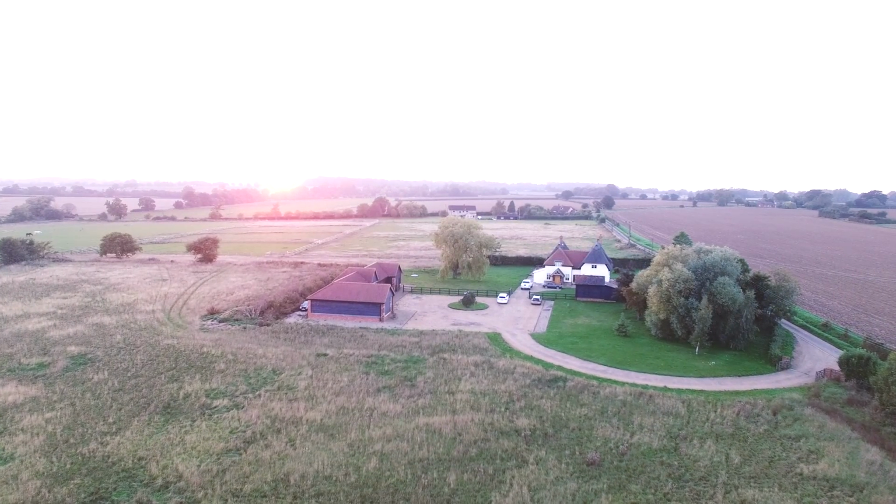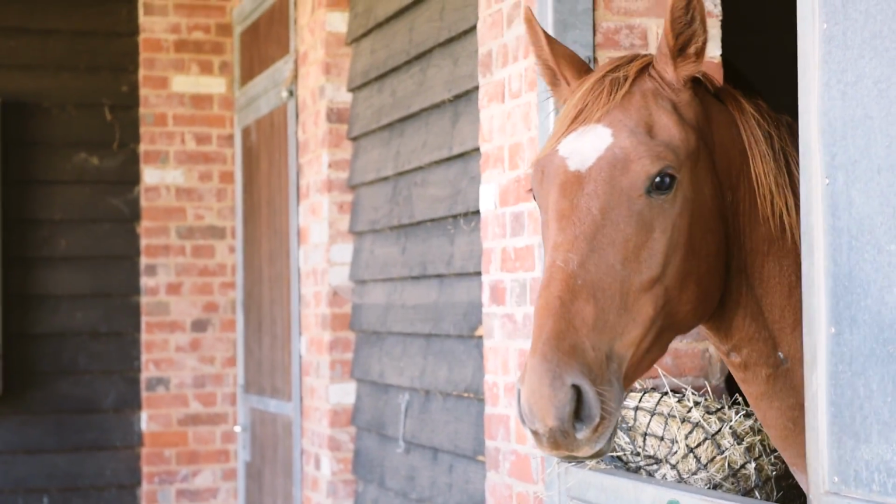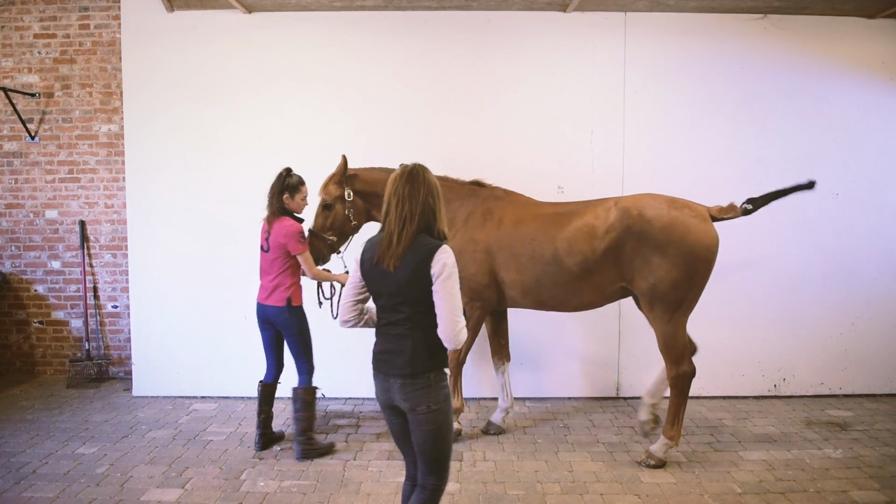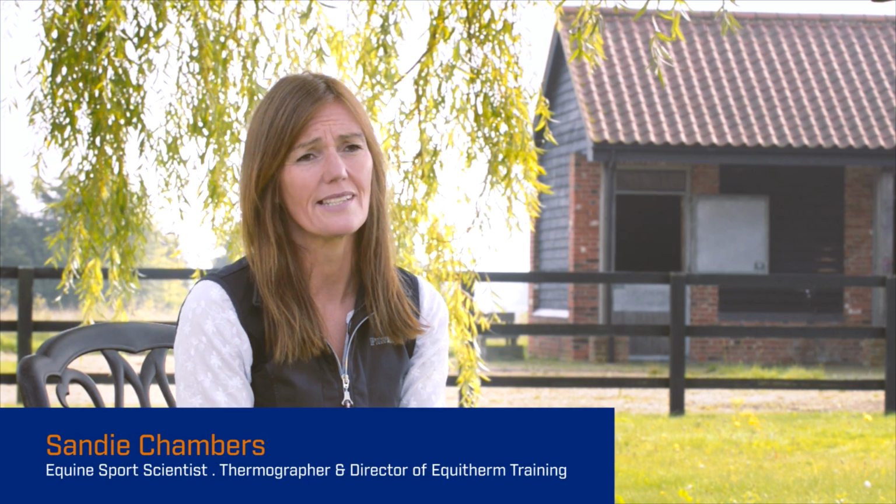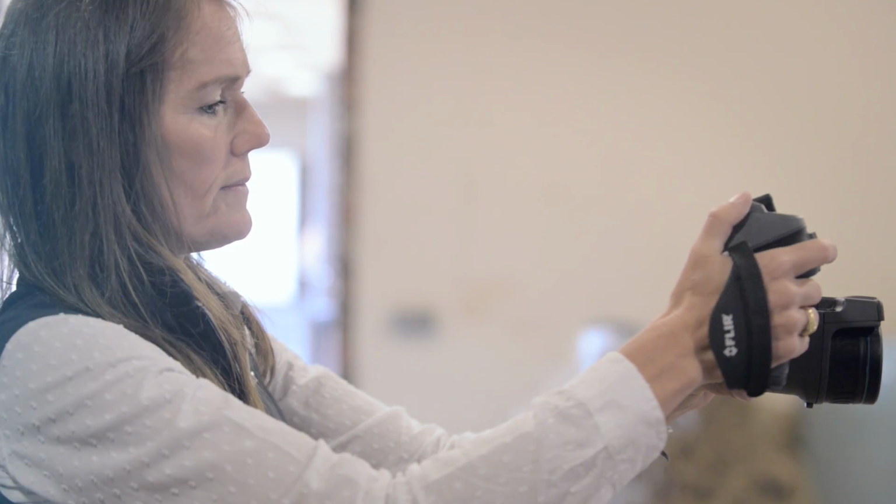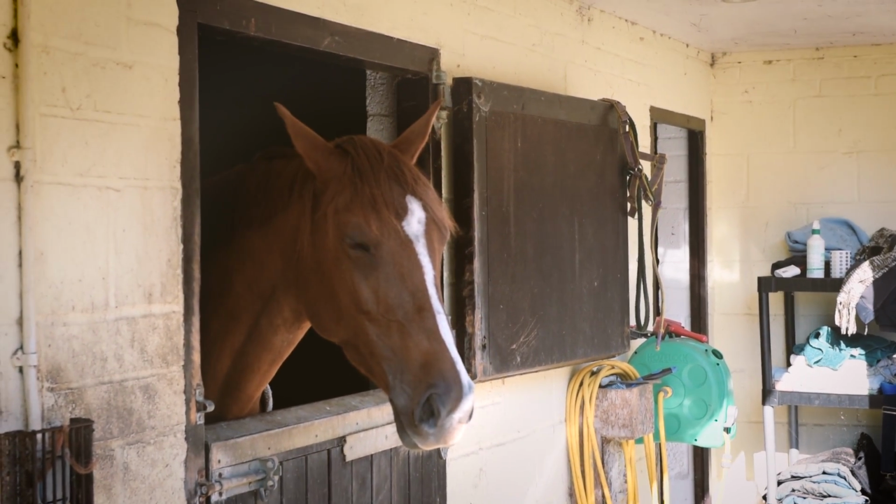Thermography has been used to detect injury 2 to 3 weeks before evidence of clinical lameness. The injuries that we commonly use thermography for are ligament, tendon, bone injuries, stifle and back injuries. By using infrared thermography, we also use it for monitoring horses in recovery, so we know when they're ready to go back into work. We also use it for training horses, so we can see the effects of new training